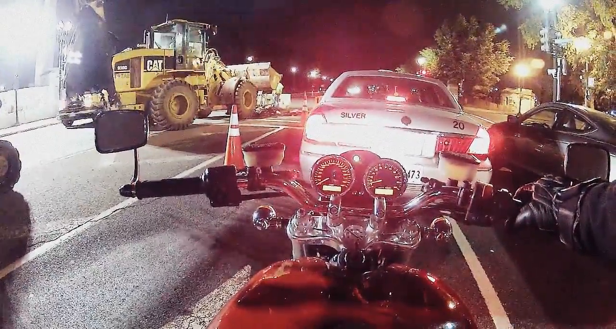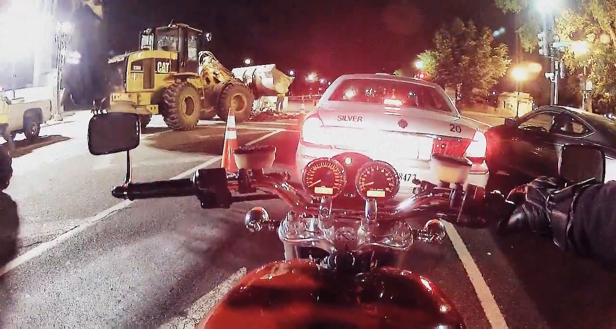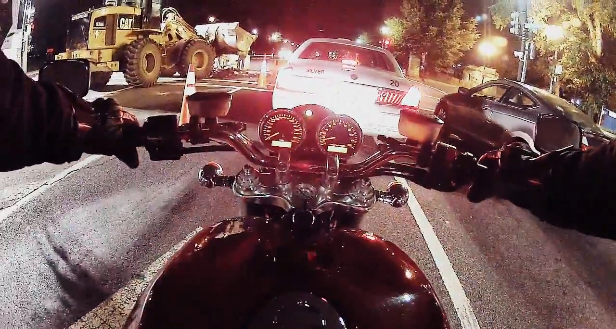The next thing I did was I took the rear fender off. I'll try to see if I can splice in some pictures of what I did into the video. Hopefully you guys can hear me over all this construction equipment.